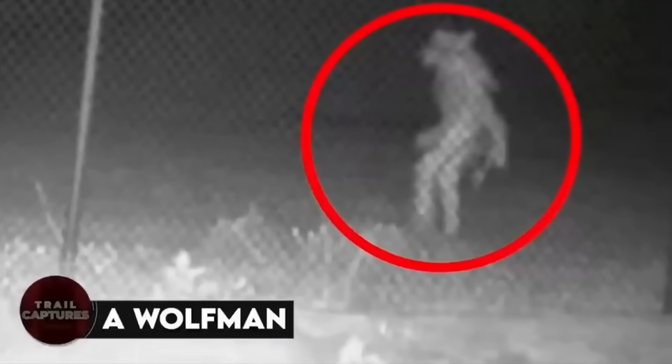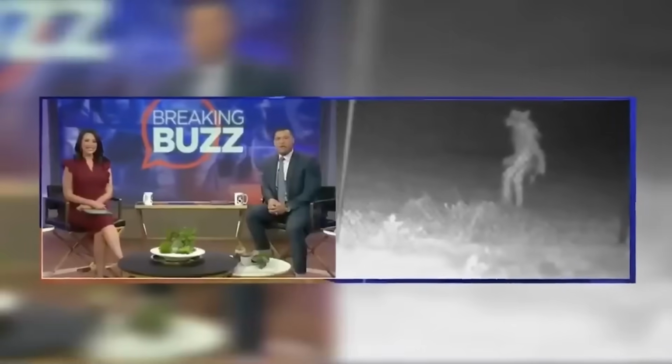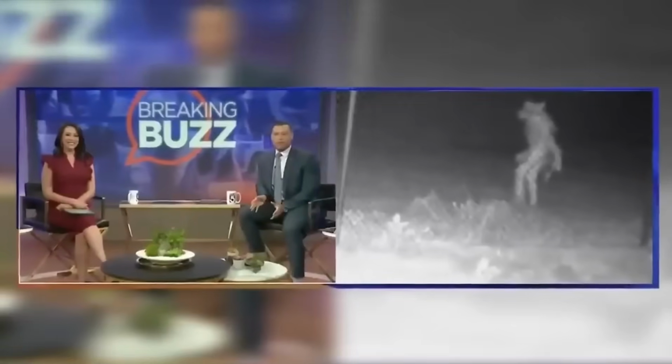A wolf man. In June 2022, a man's security camera happened to click a photo which had the whole world in shock. Even the mainstream media couldn't help but feature it. They called it the Wolf Man. Nobody had any idea if that was someone playing a prank or was it really a wolf man.